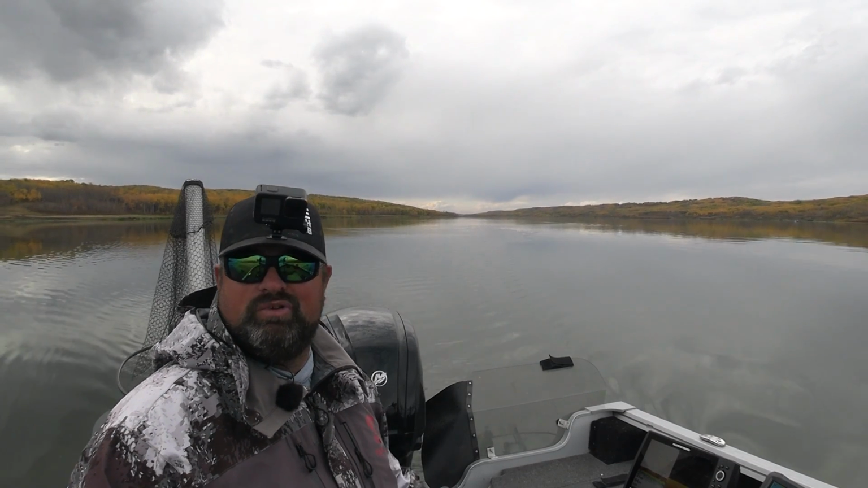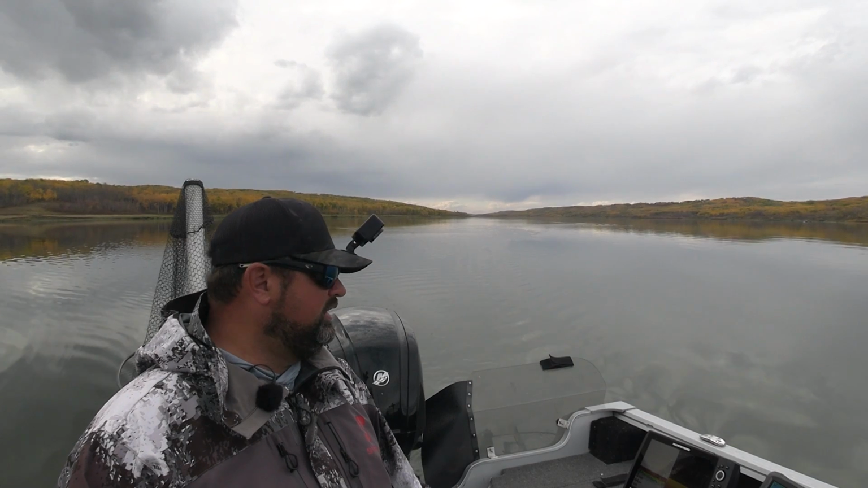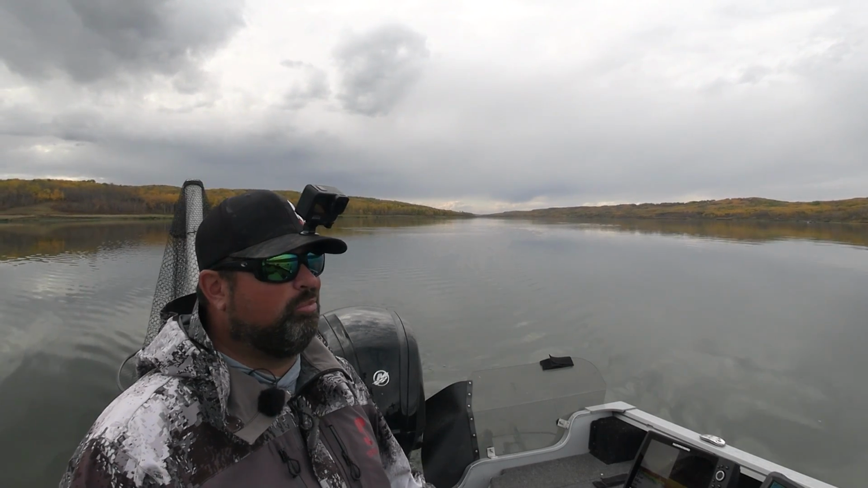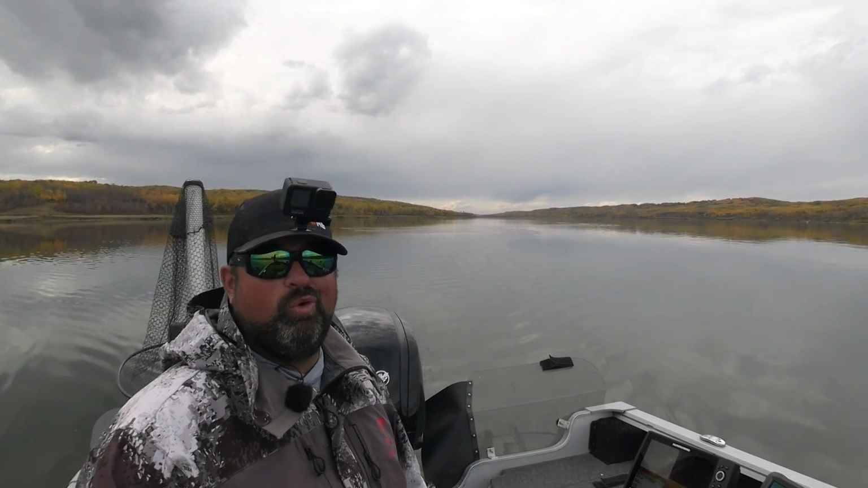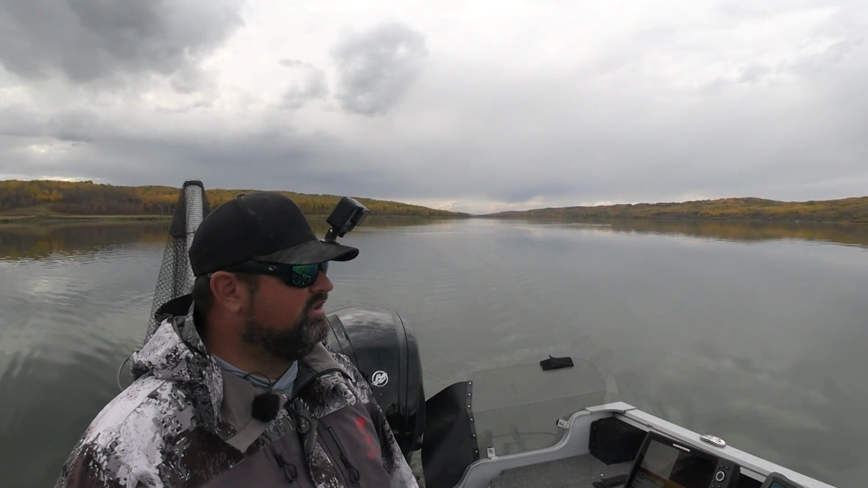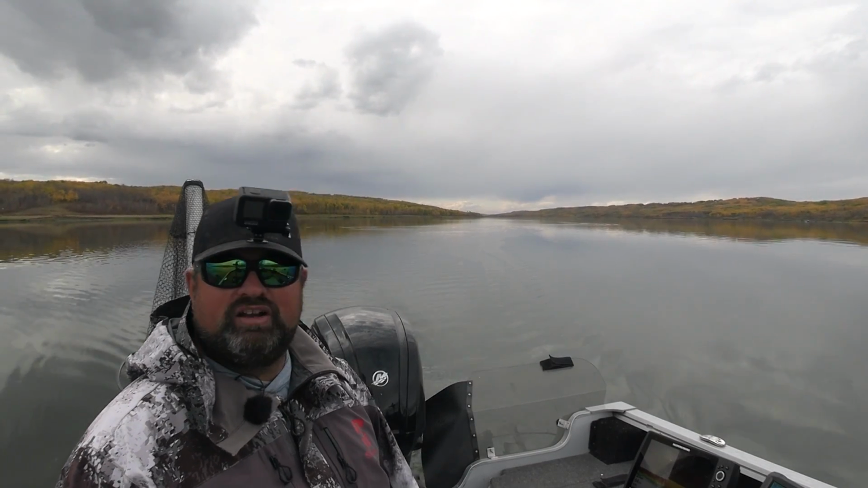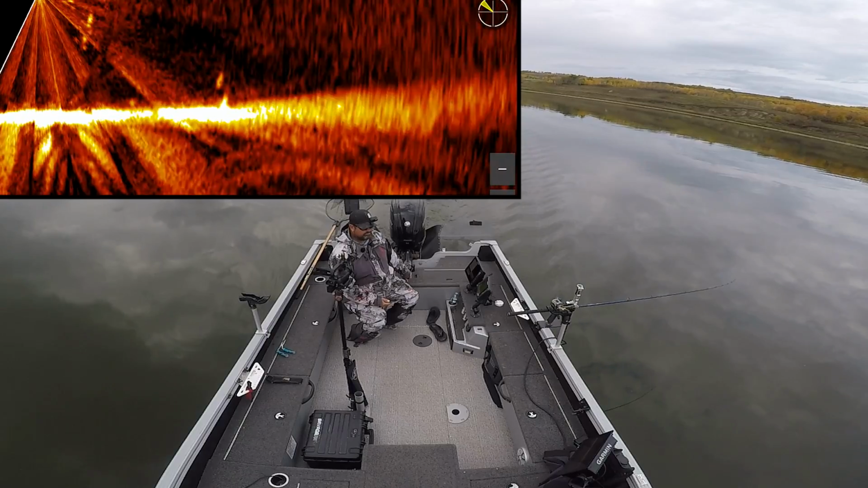I think in fall time, once the water starts to cool down, they get a little more aggressive. You can probably go a little bit quicker. The water's still 64 degrees. It's still plenty warm for this time of year. It should be a little bit cooler yet, but I'm happy. I'm very, very happy.